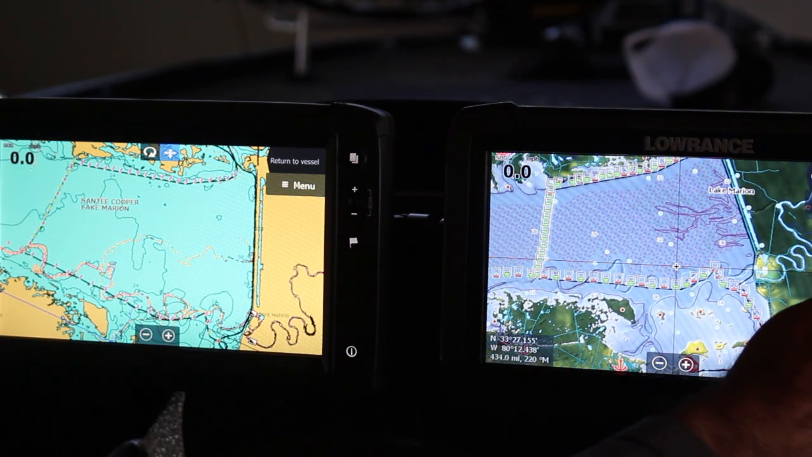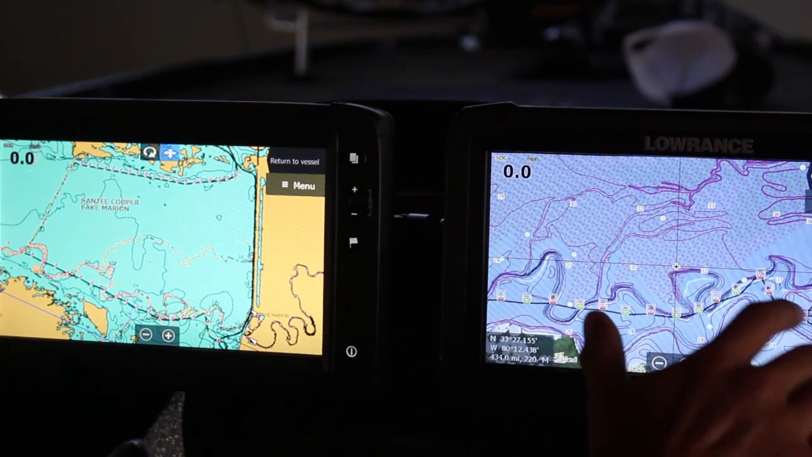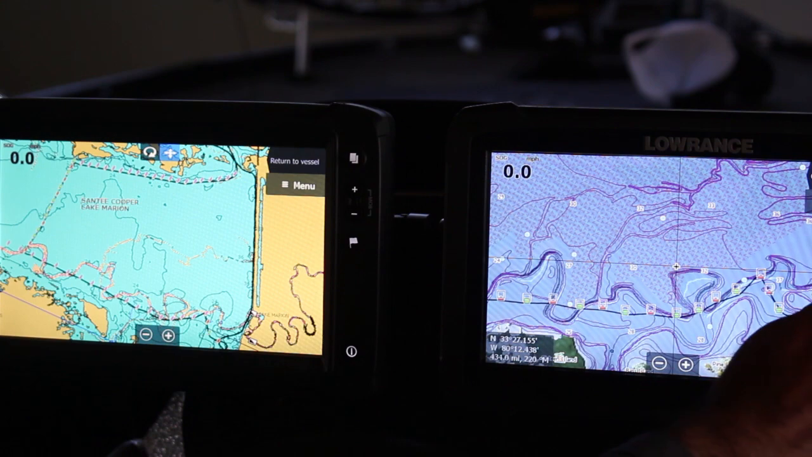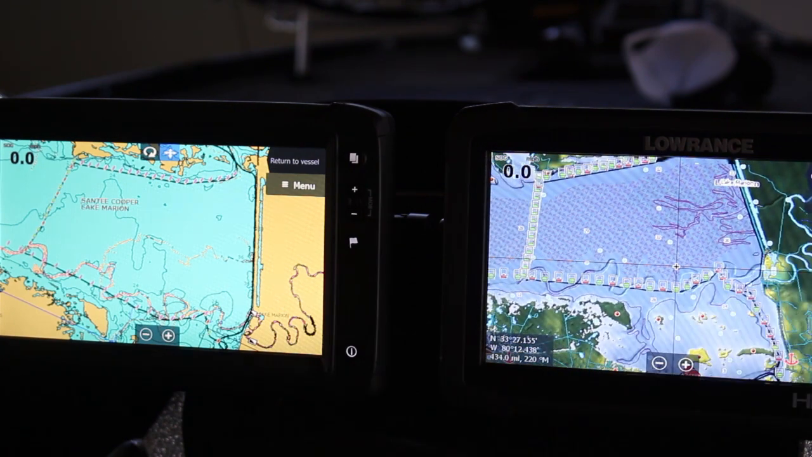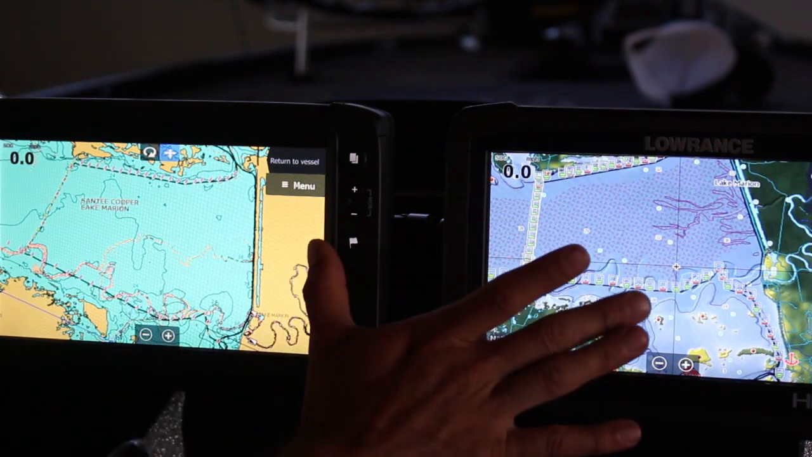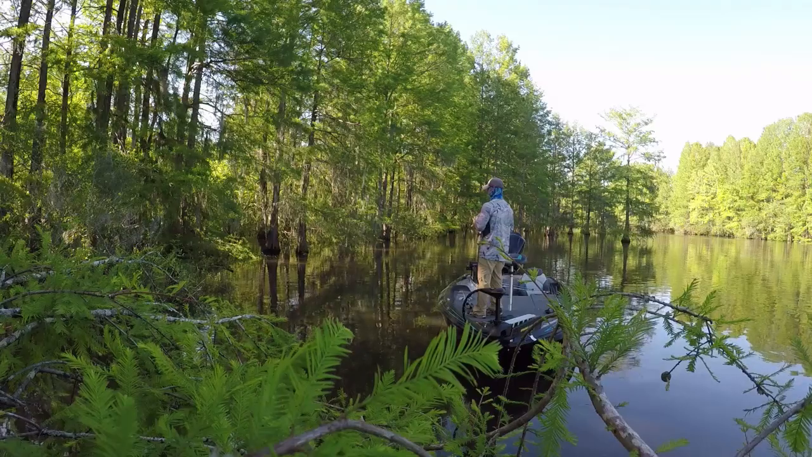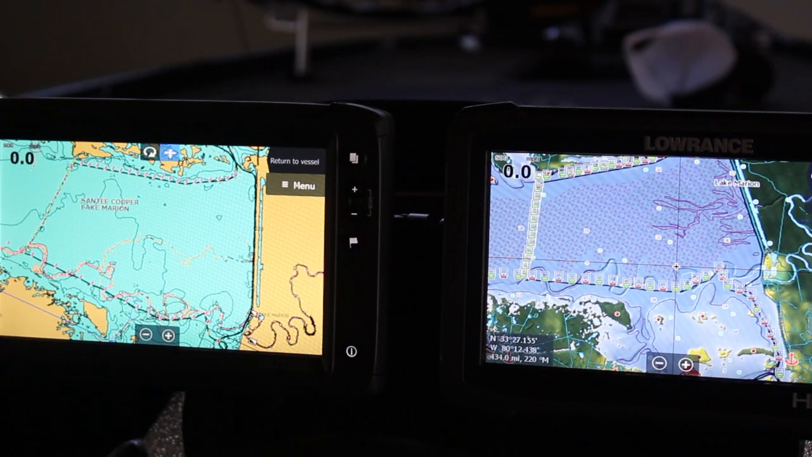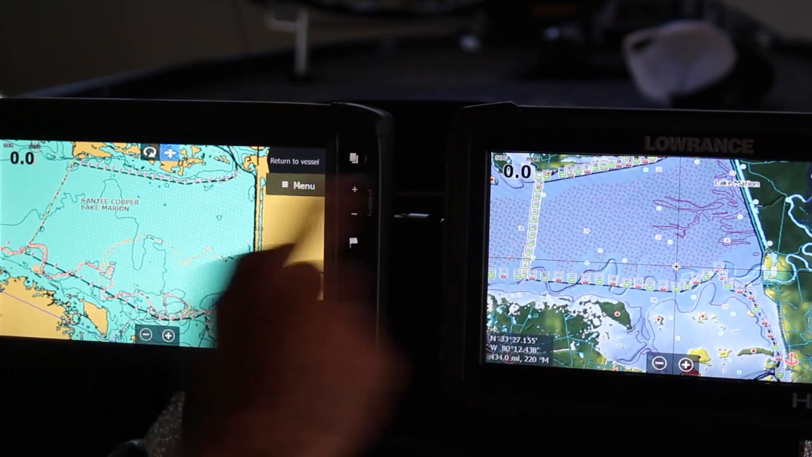Now, first and foremost, anytime you're in a channel of sorts, as long as you stay between the channel markers, red on your right is always a good rule, you're pretty good. You can pretty much run at a safe speed through those channel markers. But the difference you can see in this area, so we're at Santee Cooper. I just came back from Santee Cooper, had a blast down there, just experimenting, running offshore and doing different things. And with these two maps, you can truly see the difference in these two areas.